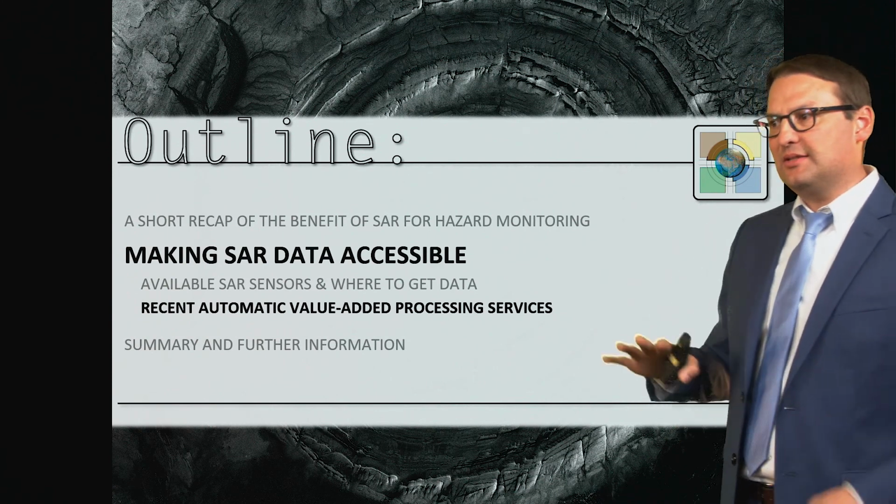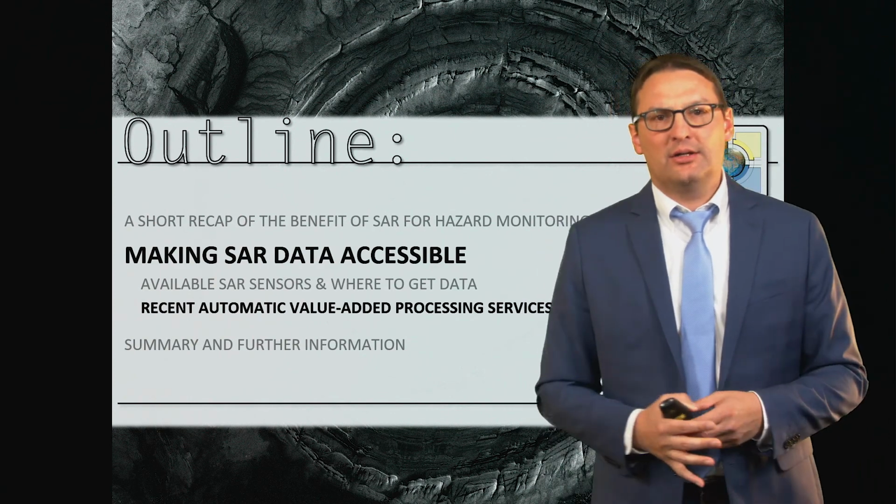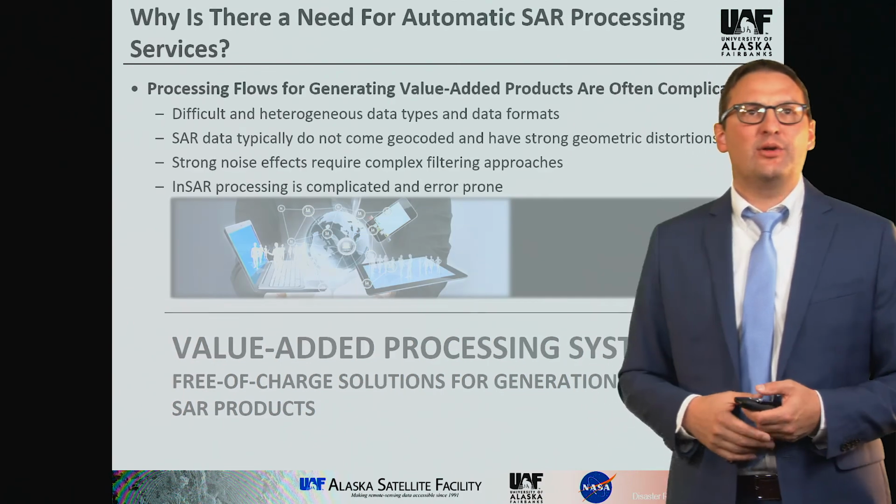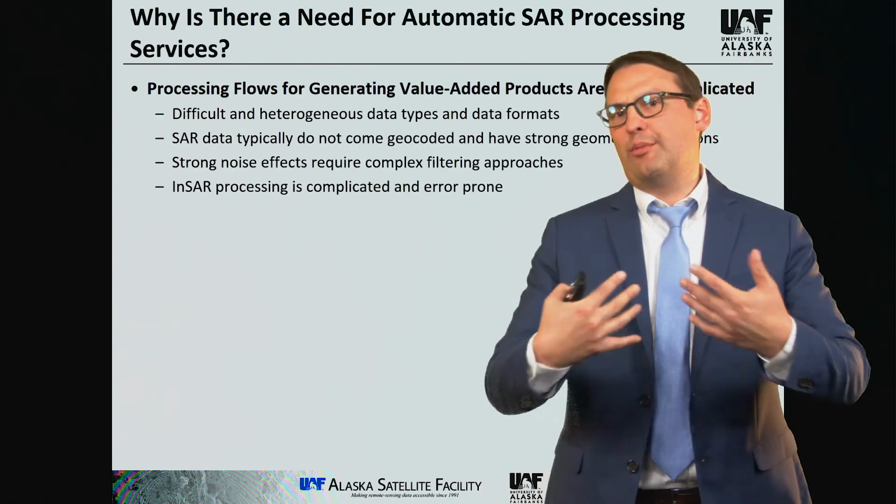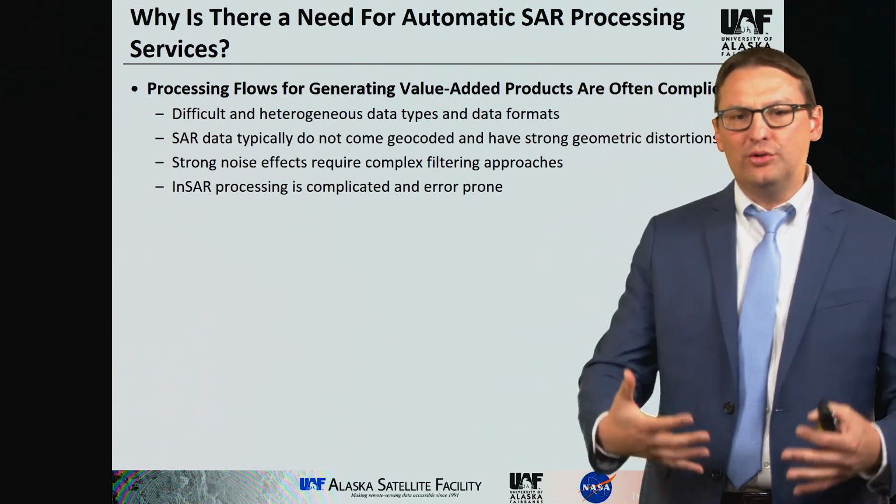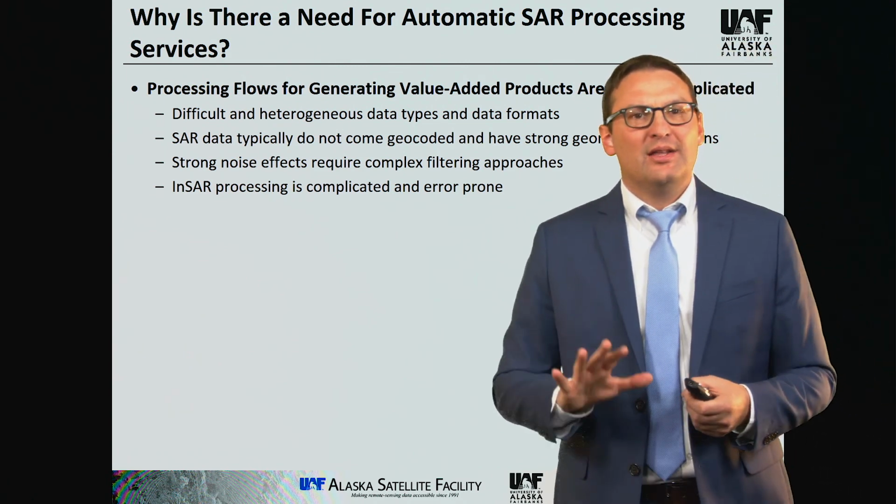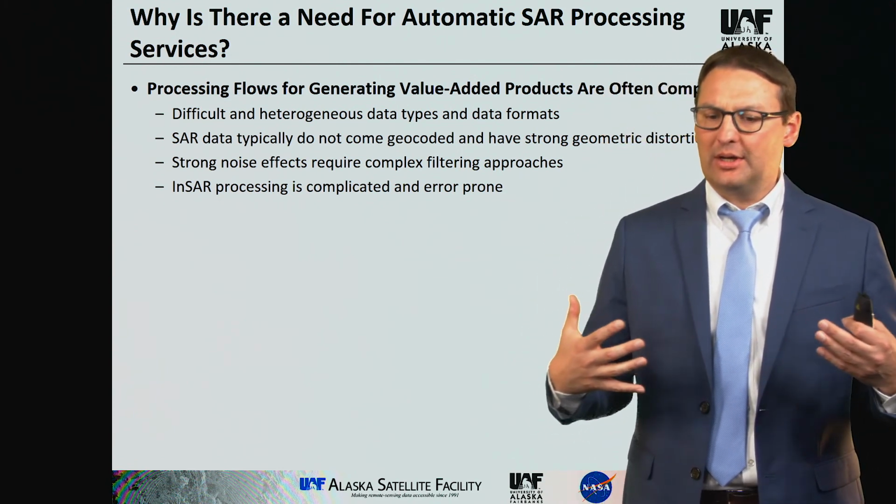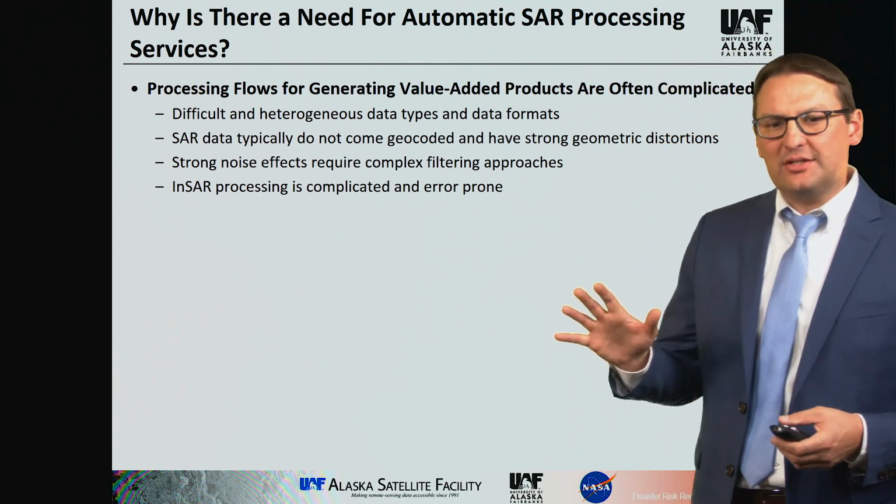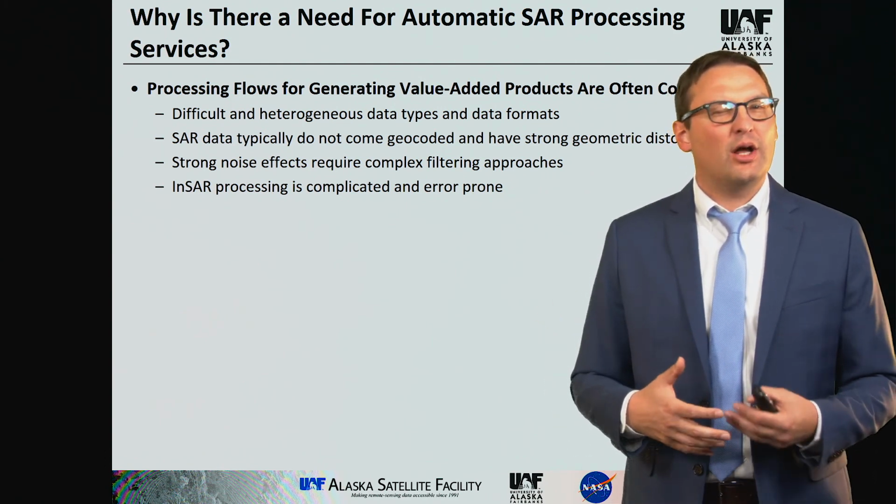So moving on from datasets, another important thing that I want to cover today is value-added services. And so you may ask, why do we need value-added services? Why do we need systems that do some of the processing for us? Well, our experience is that a lot of the new users that are coming online now that datasets have become free and open, have some difficulties with understanding these complex SAR processing algorithms. So typically, the processing flows that are used to create information out of SAR datasets are not always straightforward.